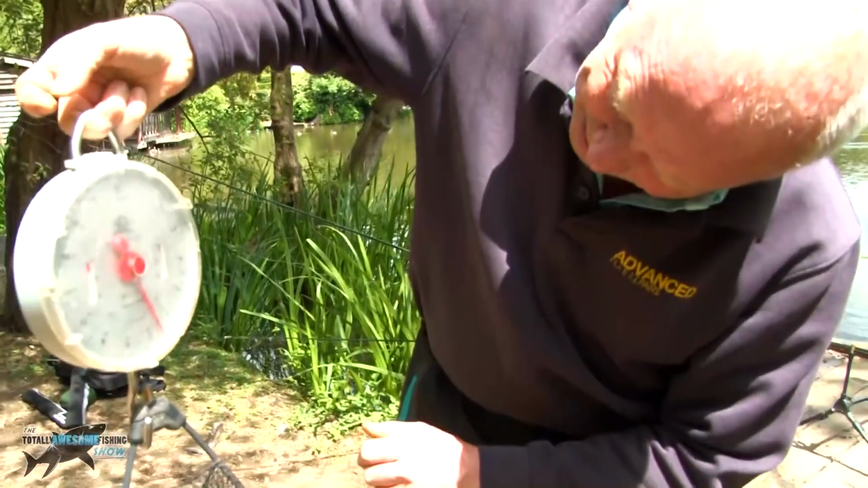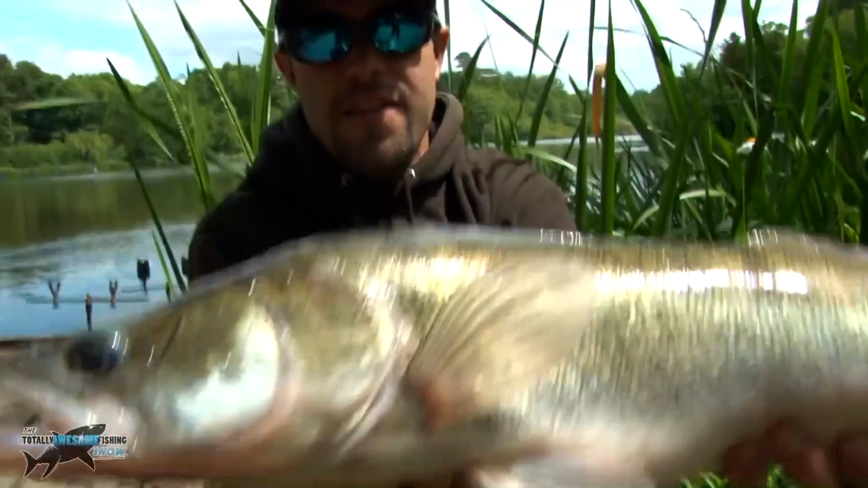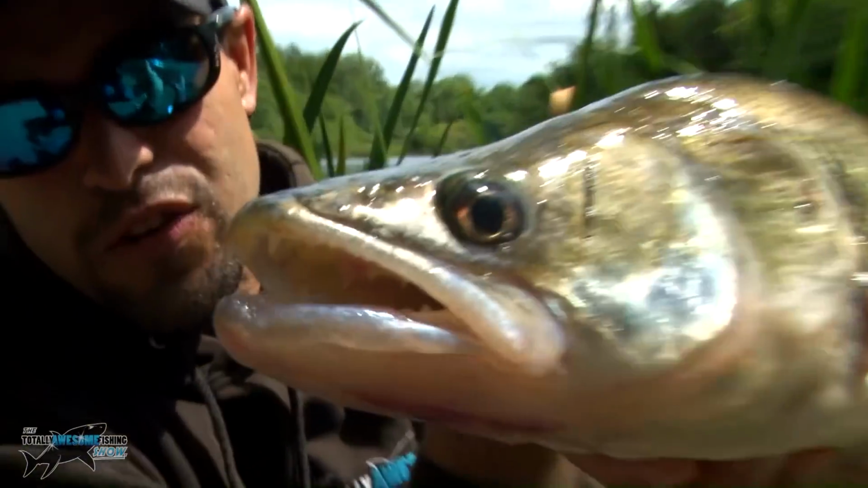Yeah, he's 6'8" on a zero of that. 6'10", 6'11". 6lb 11oz. We'll settle for that. Excellent. Well done. That's a cracker. There we go. What did we say it was? 6lb 11oz. Nice fish. Look at the bangs on that. What a cracking fish.